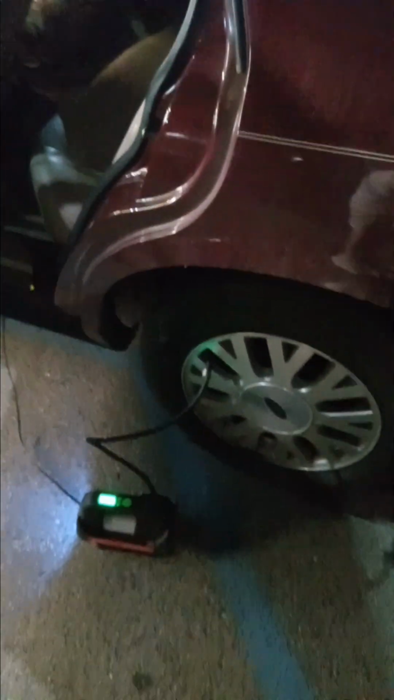All right. Let that pump now. That ain't too bad, though. For 2 weeks, for that to be down that low, and the car's been parked for a few days, that ain't too bad. 19 pounds from 32. So it leaks down about a pound a day on average.